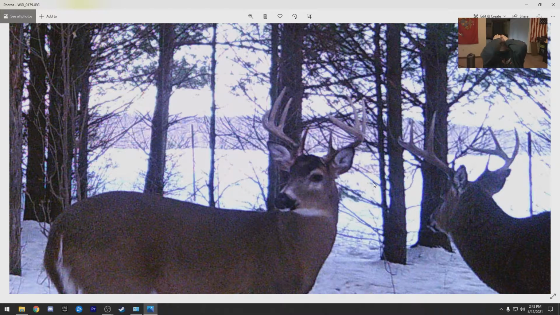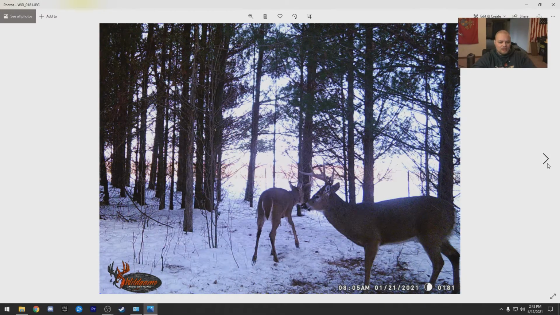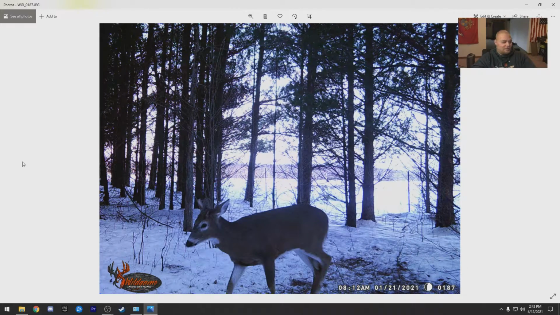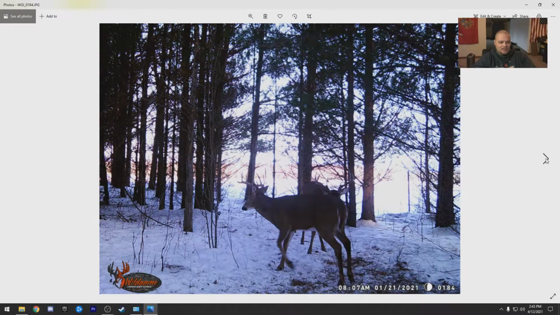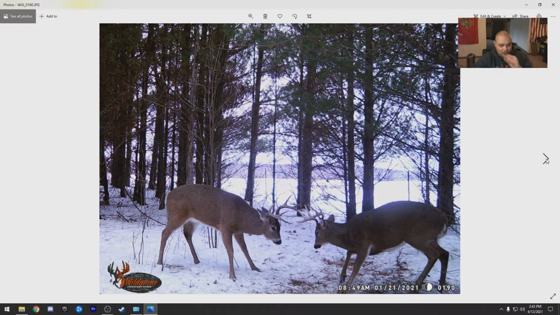We had all these deer in January and February. We didn't find any sheds. The size of these bucks that are moving around and fighting, full on fighting in January, is insane. But oh my god, I just can't get over it. Can't get over these two. Look at them. They're still going at it. This is 40 minutes later.